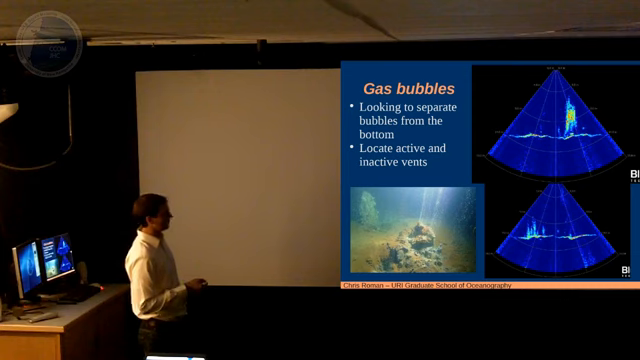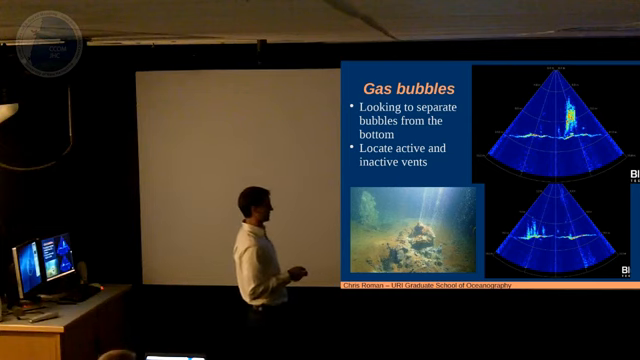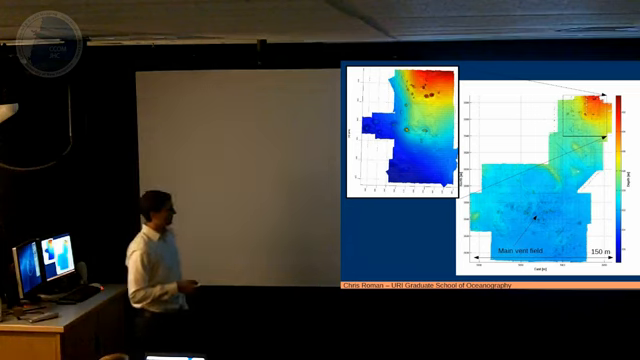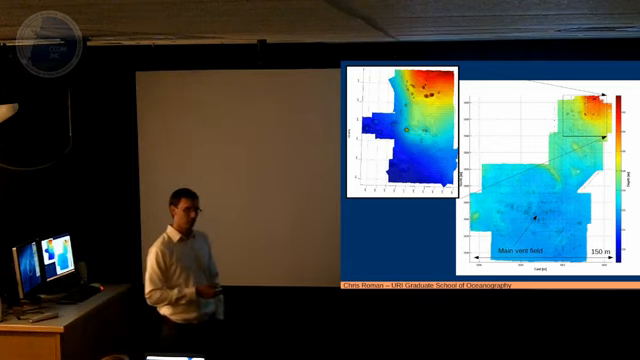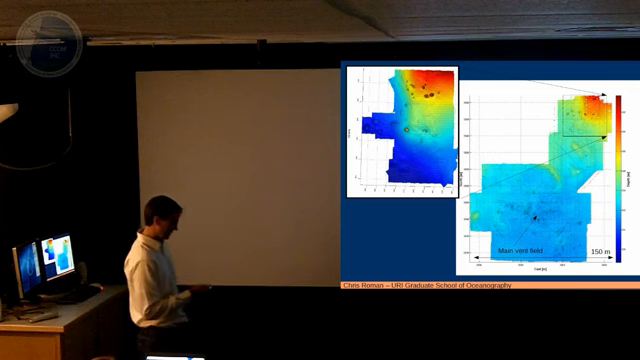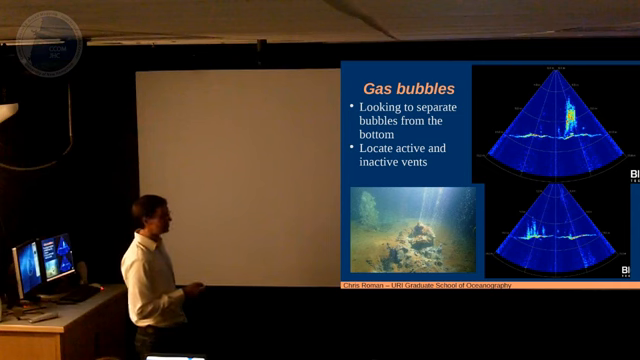And when you do that big pattern, you go over stuff like this. You see places where there's a vent feature and lots of bubbles, huge swaths of bubbles, big bubble curtains coming out. What we're interested in now, this data is only a month and a half old, so we're in the process of trying to make this bathymetry map and separate out the inactive and active, and what's bubbling, what's not bubbling. There are also places where there were no vents and bubbling coming out of the seafloor, so we want to make a comparison across the two at this 10 centimeter or less scale. We're new in this game, so any advice would be appreciated.